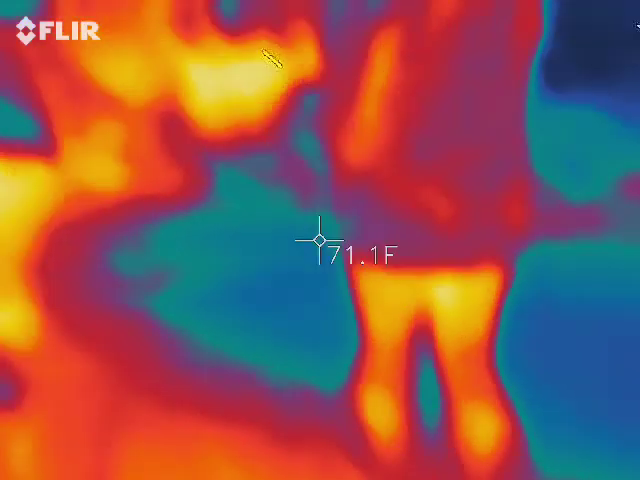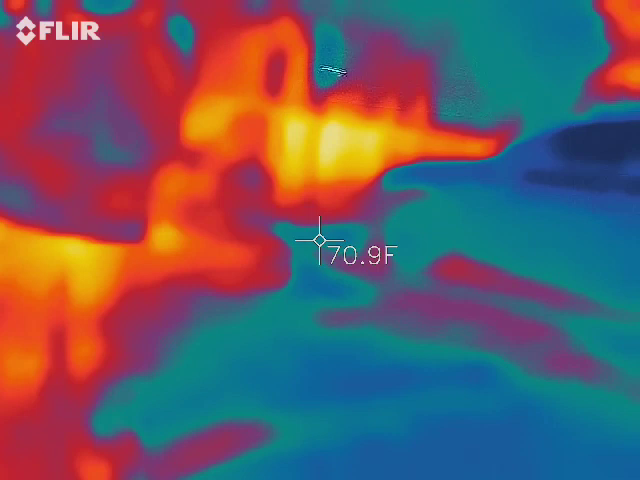Watch your step. It's 1 up, 3 down, and then there's another little threshold that the trip has.